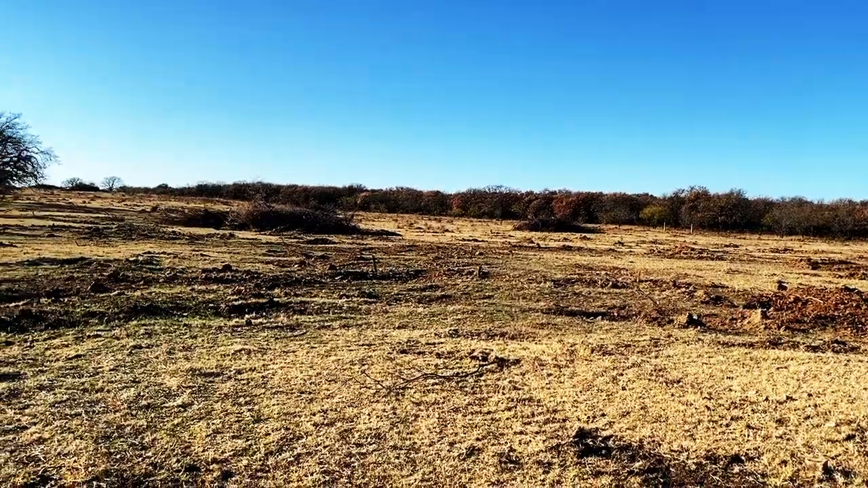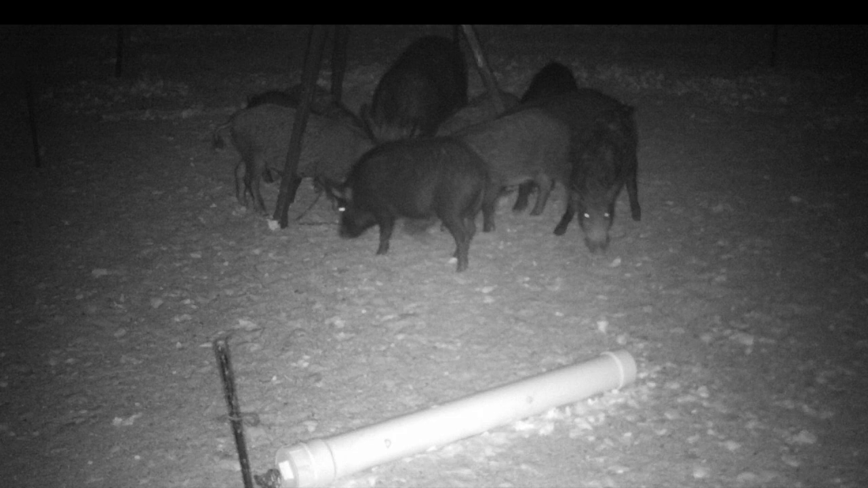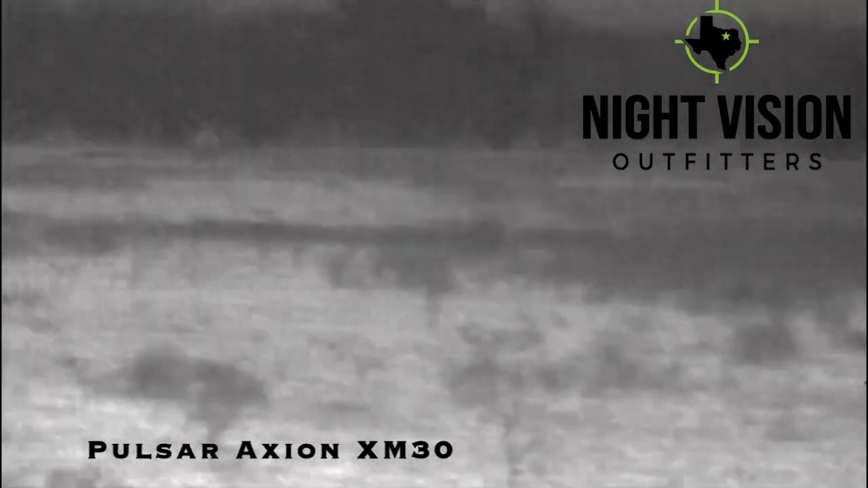There's just something about this part of Texas that always strikes a chord with me. Ron informed me that he'd been seeing two different sounders roaming throughout his property. He gave me free rein to spot and stalk the entire area.